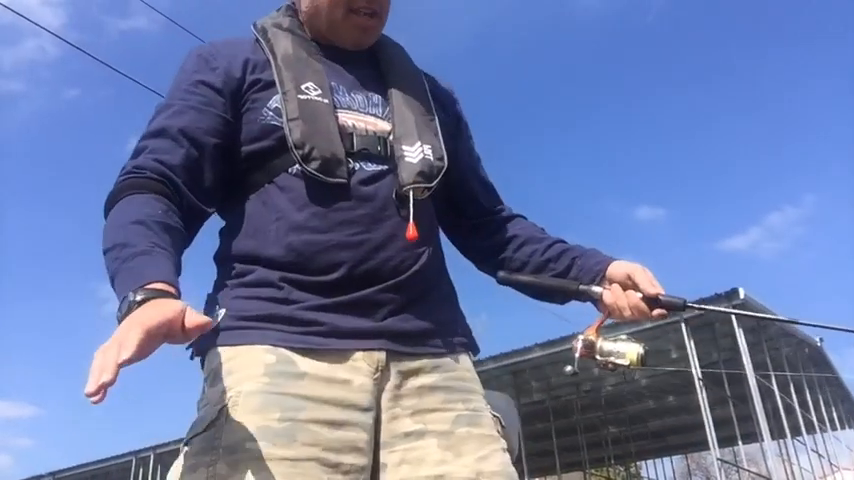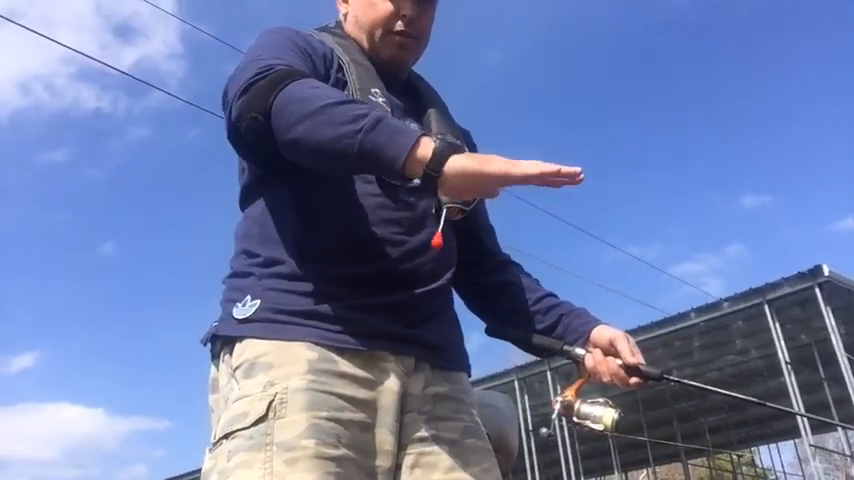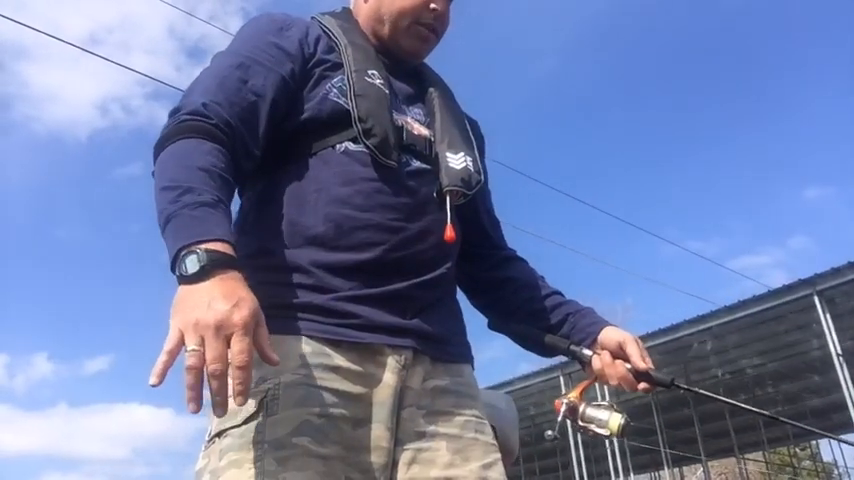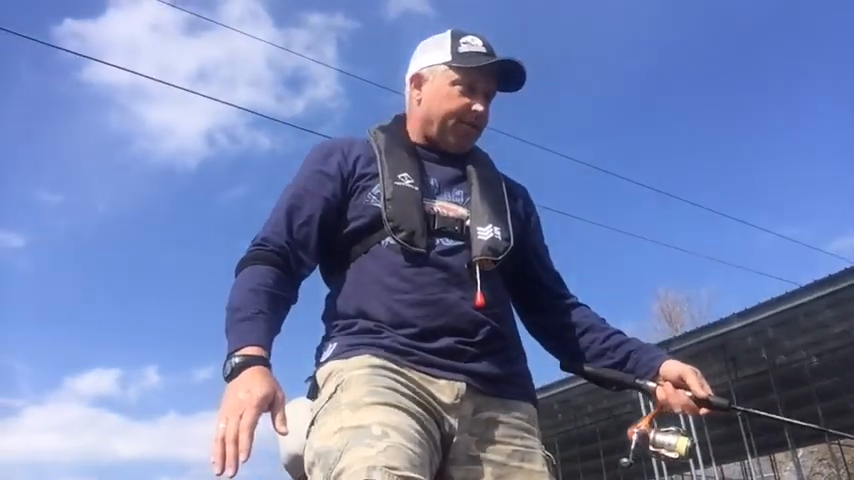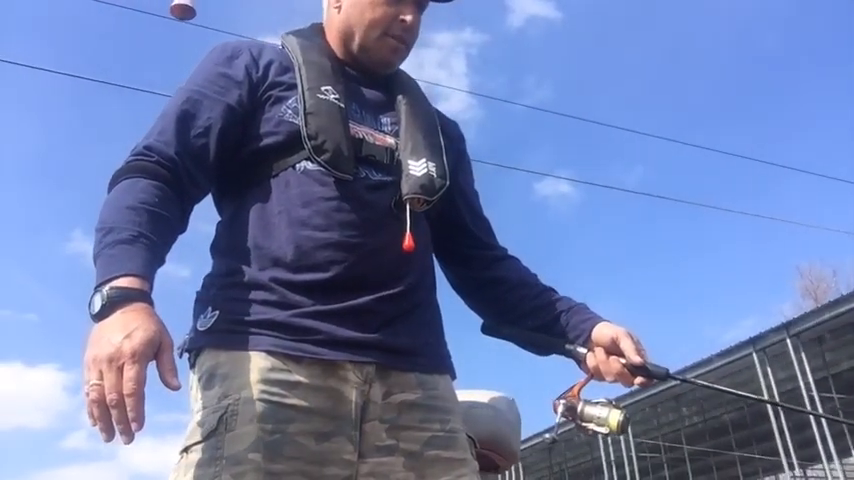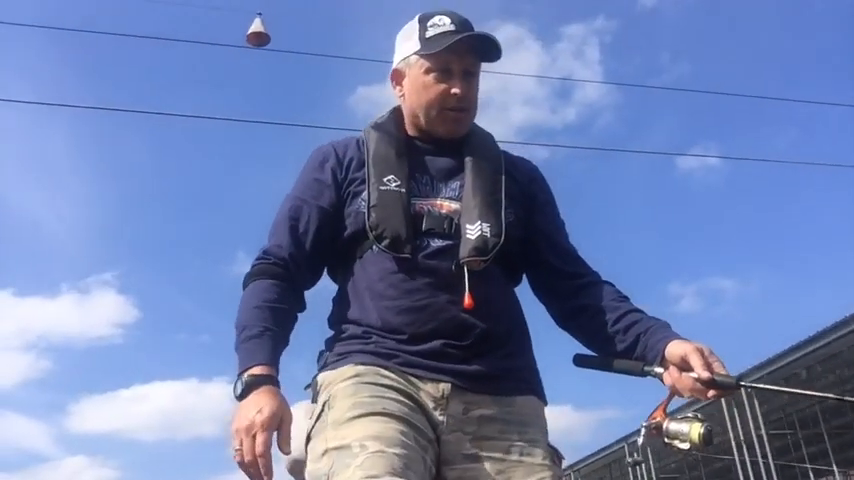But again, I'm not doing anything. These crappie kickers that have the tails on them are just constantly moving. They float when you put them in the water. So every time the boat moves, every time the breeze hits the line, every time I just barely twitch it, anytime I do any of that stuff, this crappie kicker is moving. It's moving now as the boat's swinging around. And I've lost my school, but I'm going to keep fishing out here a little bit.